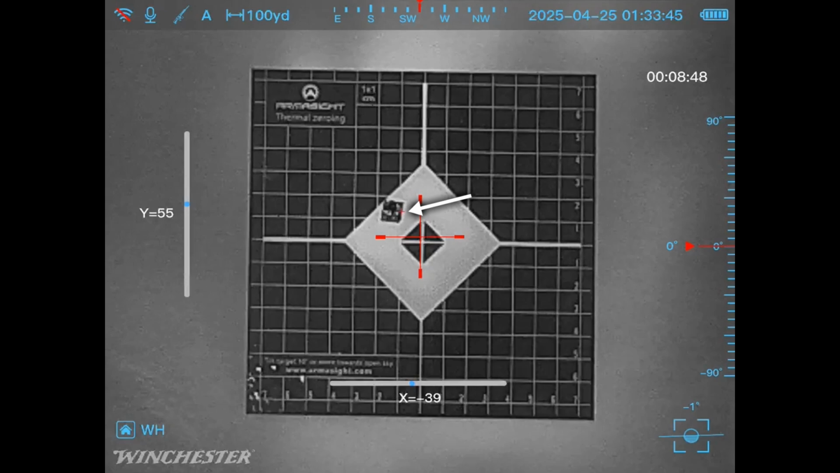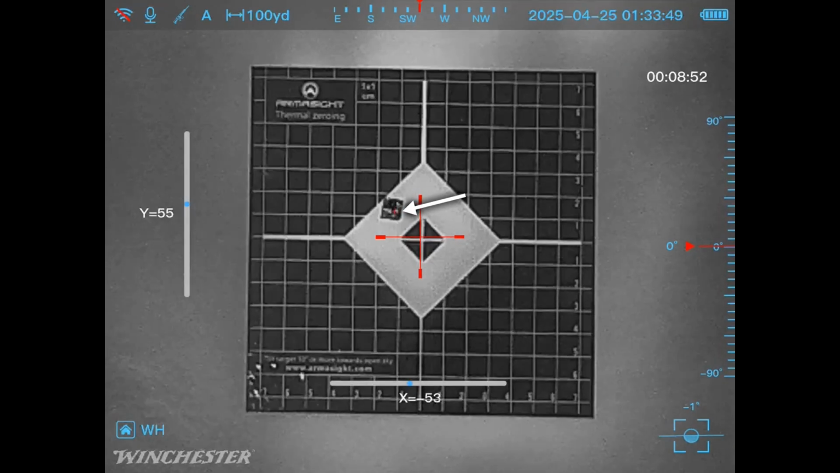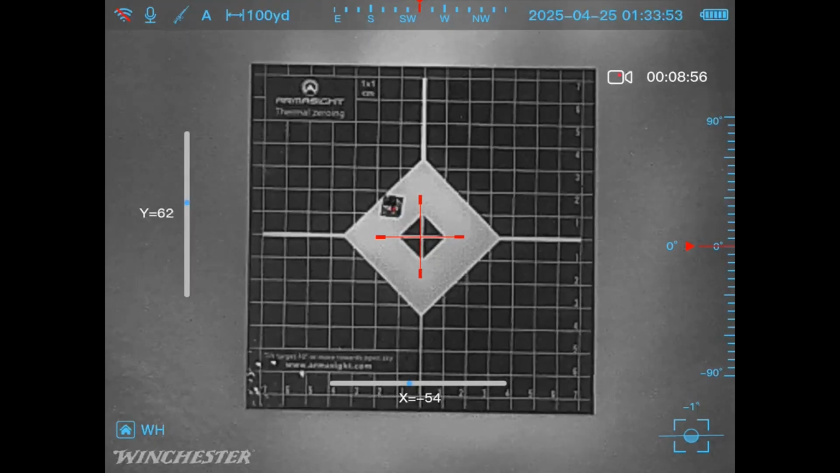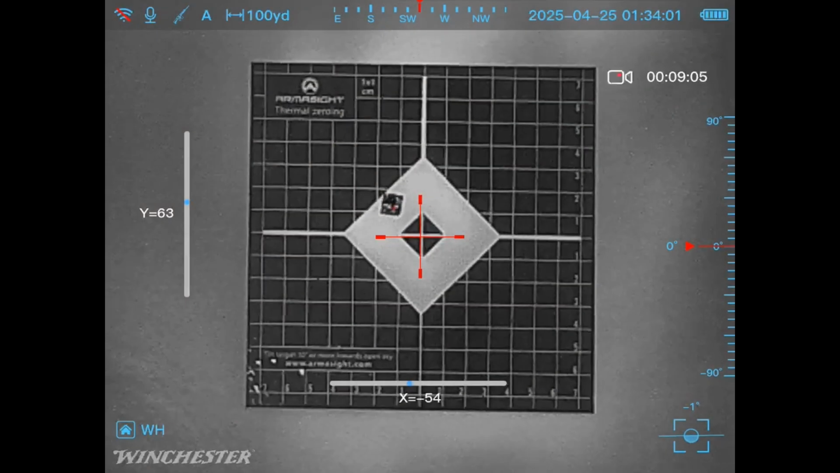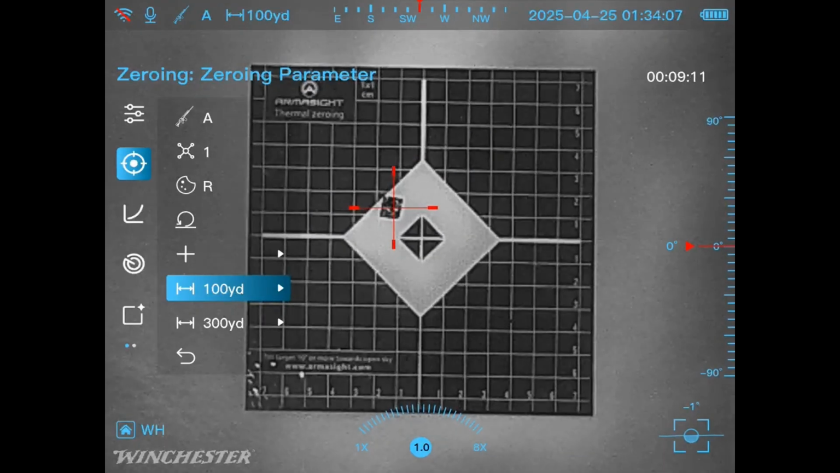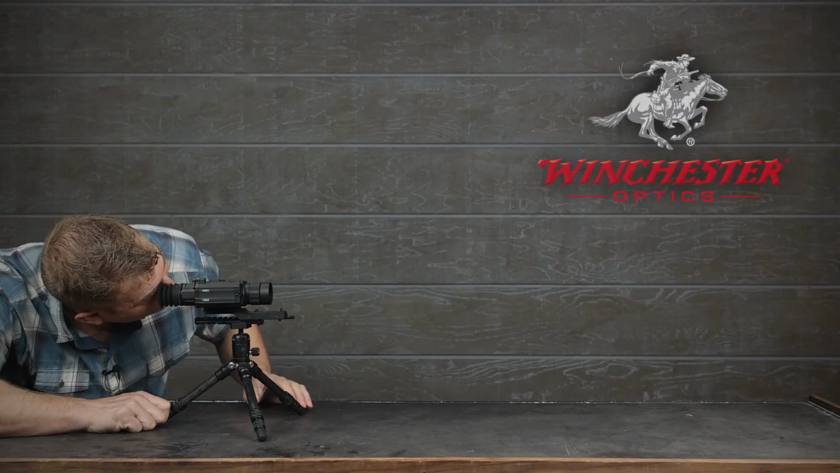Just keep holding it till that X lines up with the impact point. I'm going to go up a little bit on that. Okay, so now that is set, and all we've got to do is push the menu button again. Just hold that, and it's going to change. See how the crosshair is now at that point of impact. So now we've got our bore sight set for 100 yards.